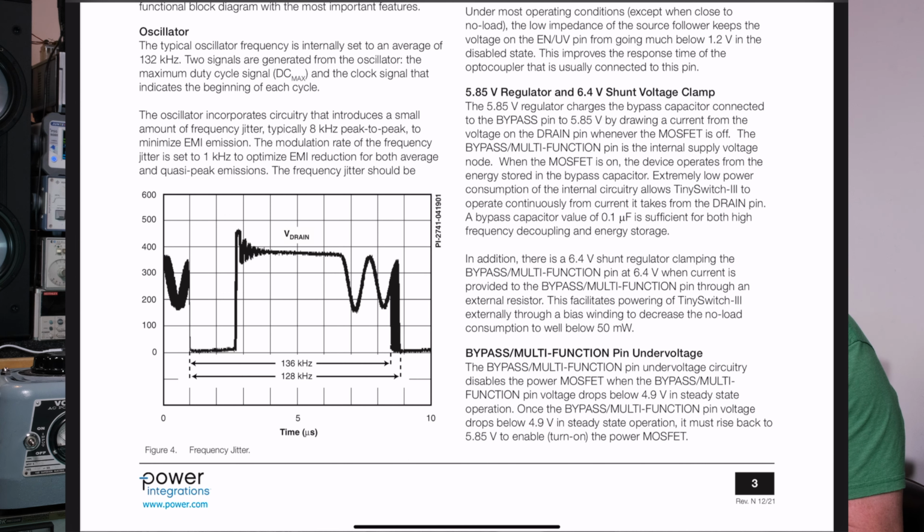The inductor on the output side lets go, and on the primary side you end up seeing this oscillation between whatever energy is left on the transformer and the capacitance from drain to source. So then you get this wiggle. That's kind of normal. It's not a big deal.